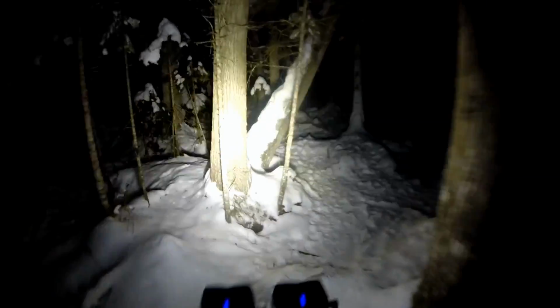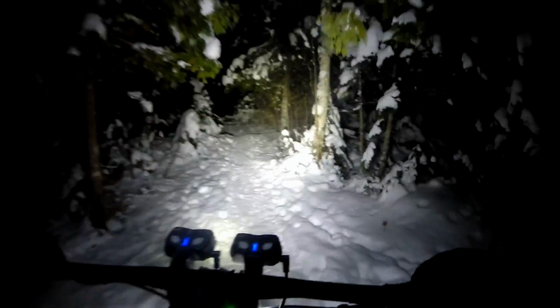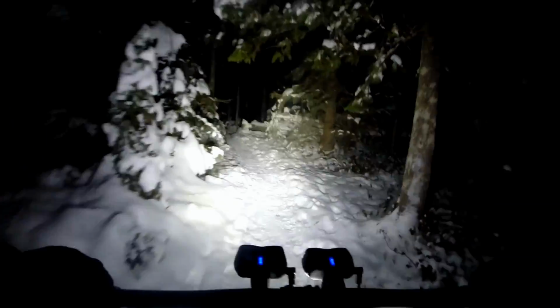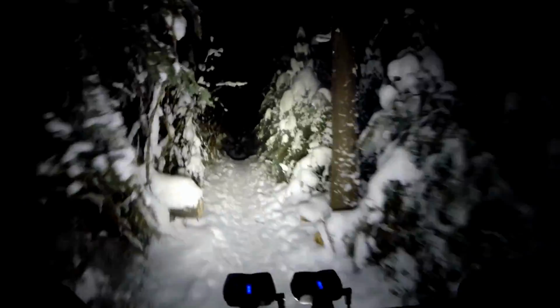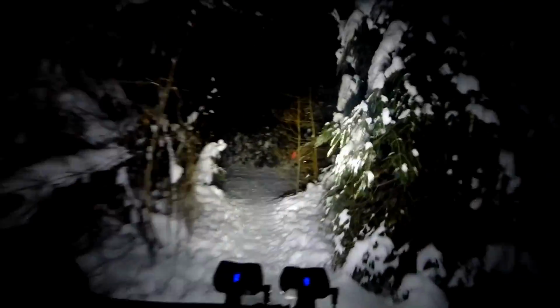This is the swampy section that's not really rideable in the summer. It's only rideable in the wintertime. Right, we are now leaving Centennial Park and now going into the Cascades.